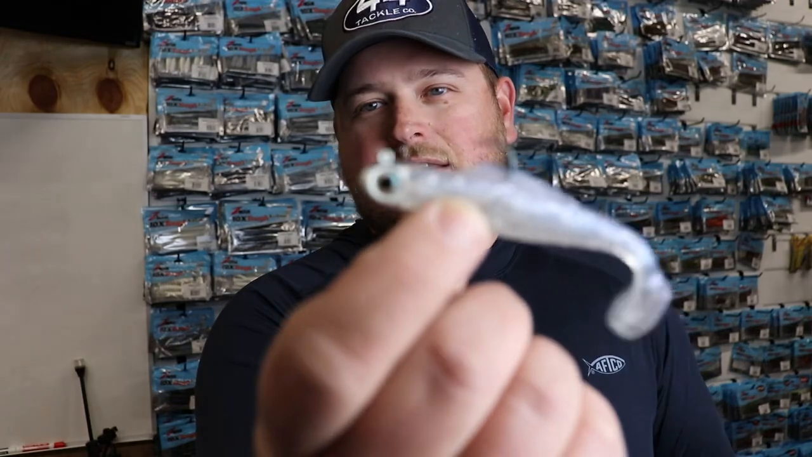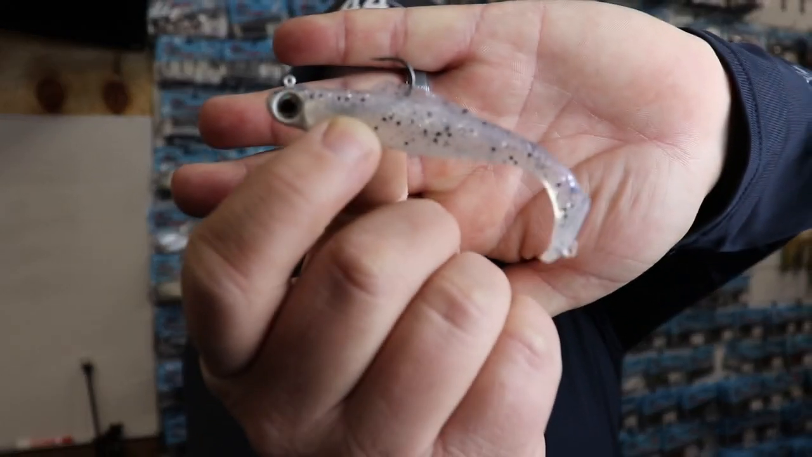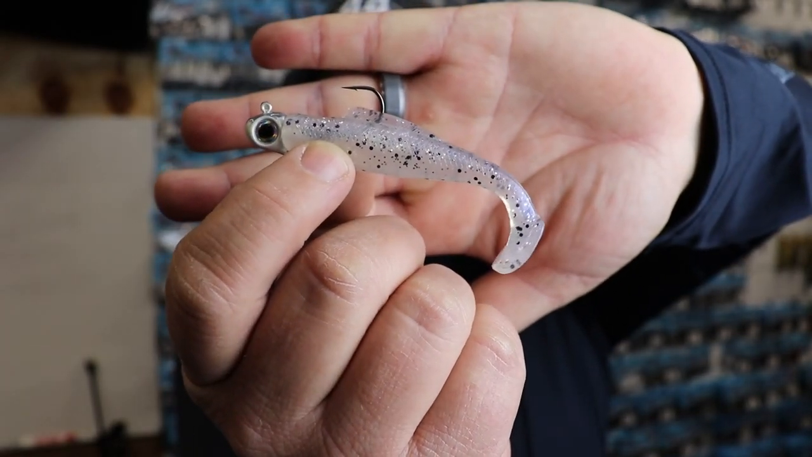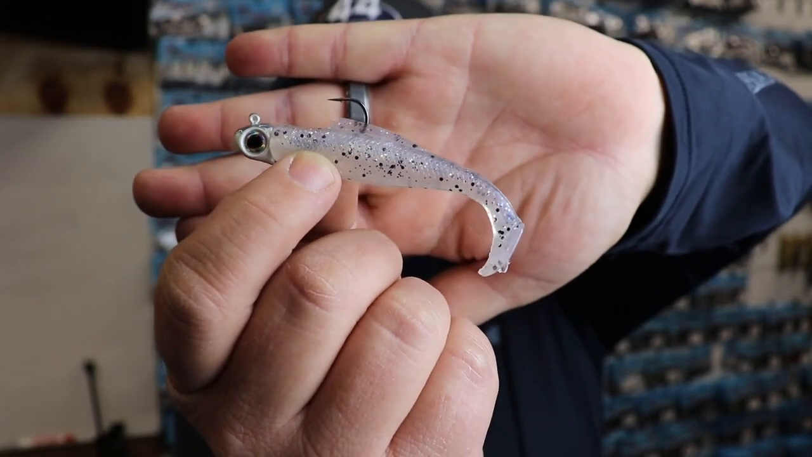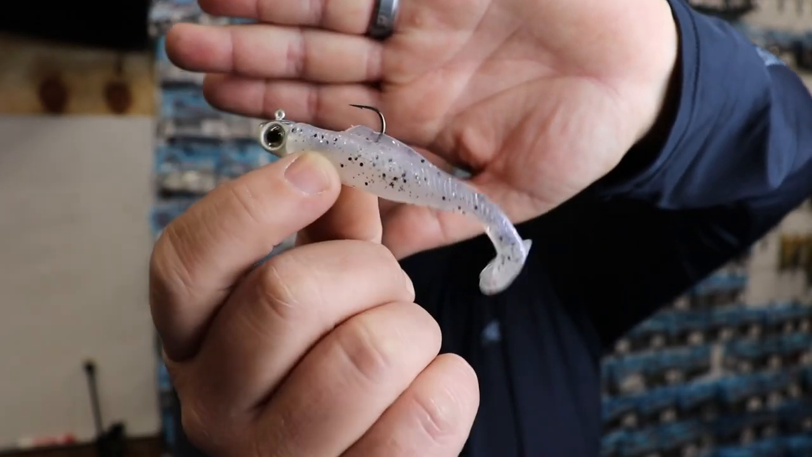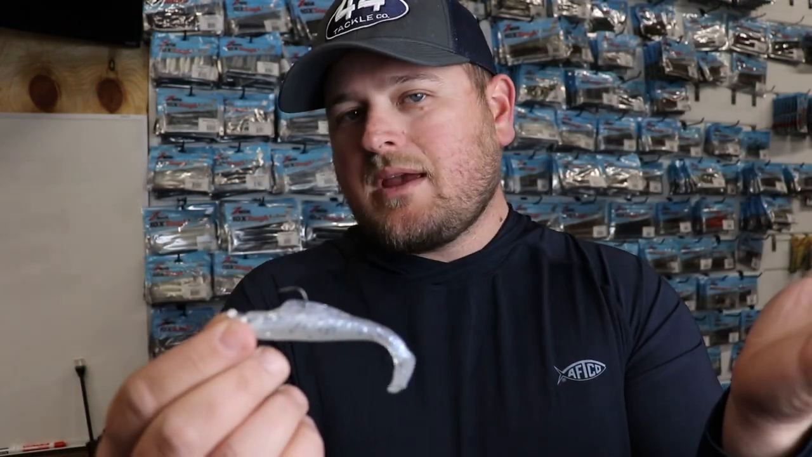Another one that uses the same exact jig head. This right here is just a small swim bait. So small swim baits also really excel with forward-facing sonar. Lots of people are catching fish on lakes like Ohio and stuff like that using forward-facing sonar and small swim baits like this. And this swim bait right here, this is the Zman Minnows. I love that swim bait.